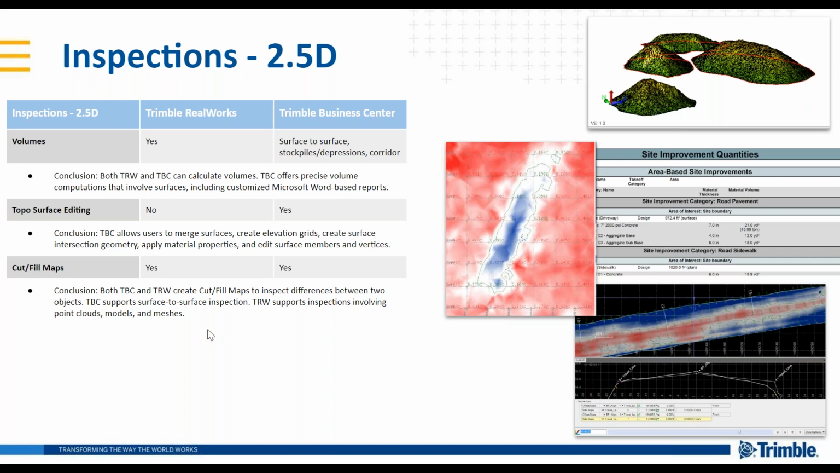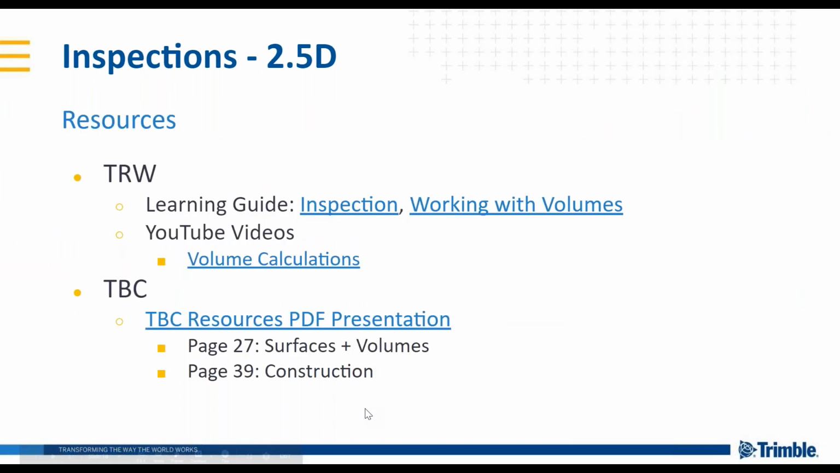Great, thank you, Ray. Resources here for 2.5D inspections.